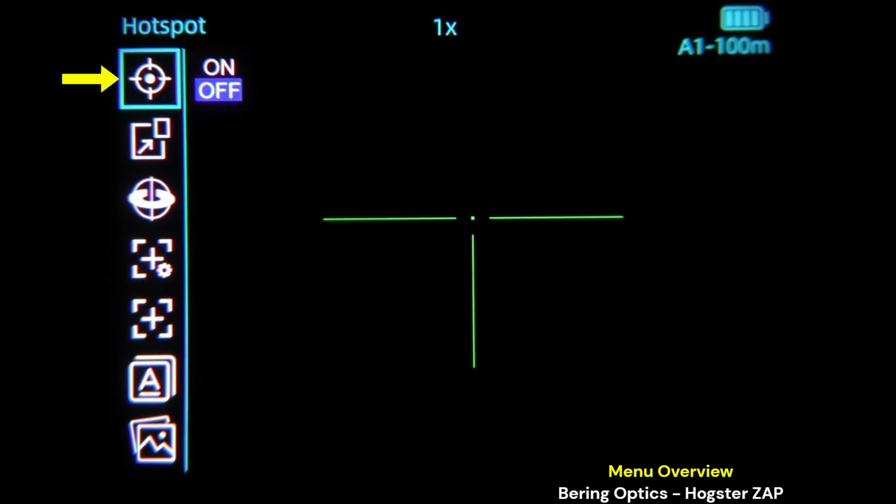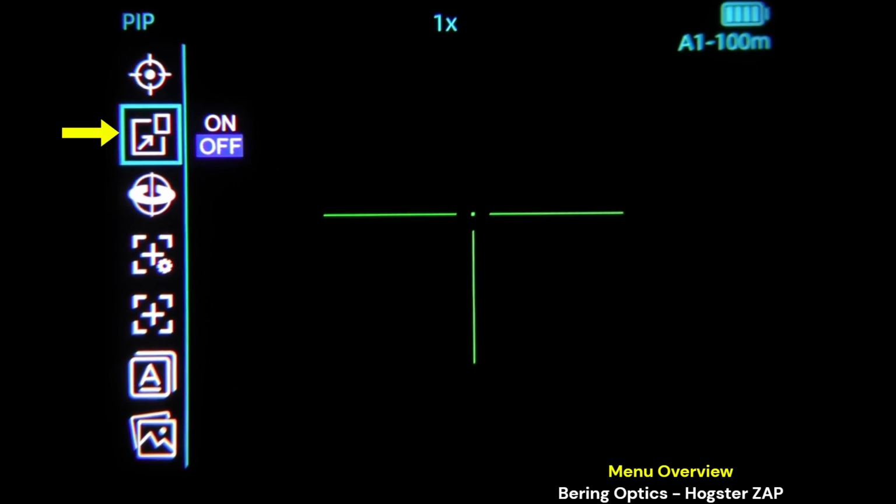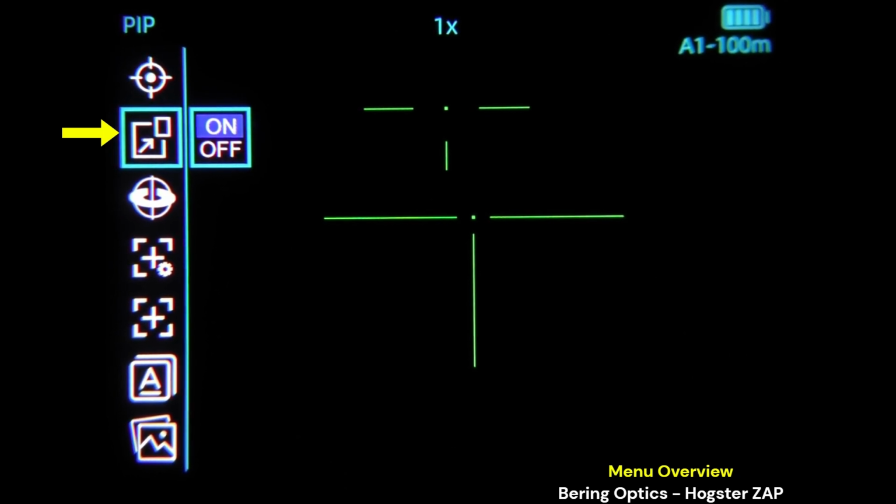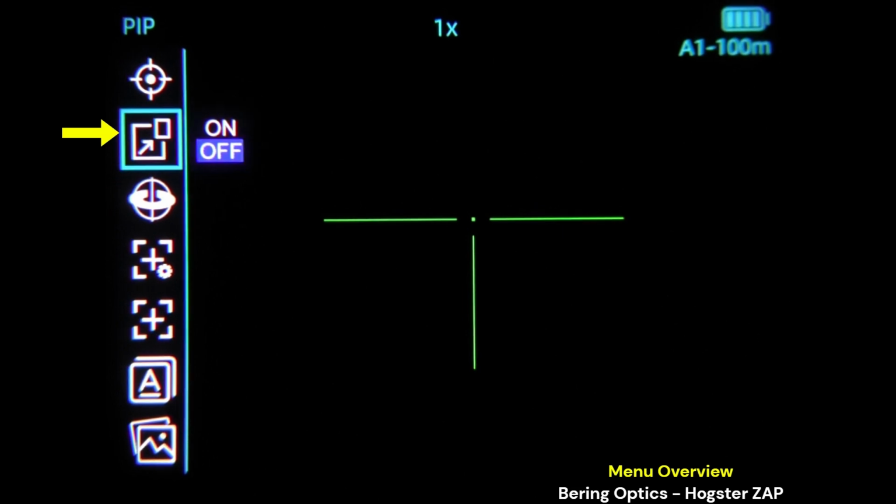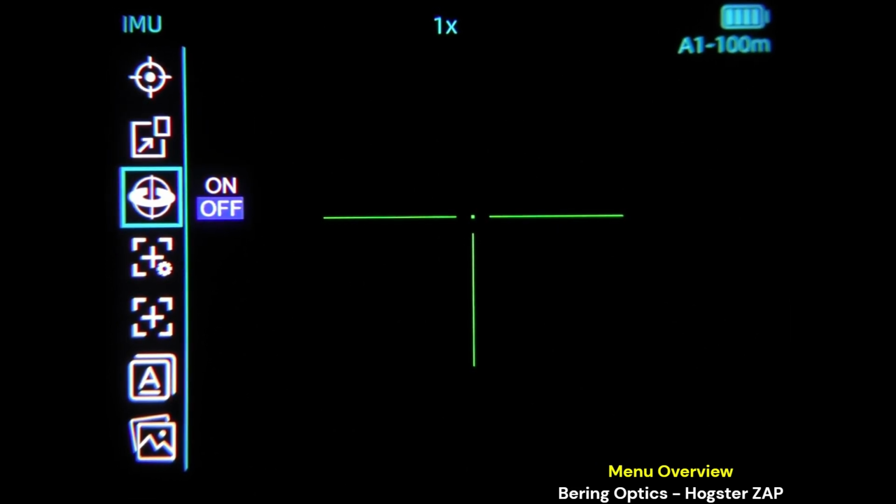Going to page 2. Hotspot detection on and off. Picture in picture, on and off. The zoom of picture in picture is going to be twice whatever your native magnification is. So 2x would be the current picture in picture if you're on 1x native. Turn that off. IMU.